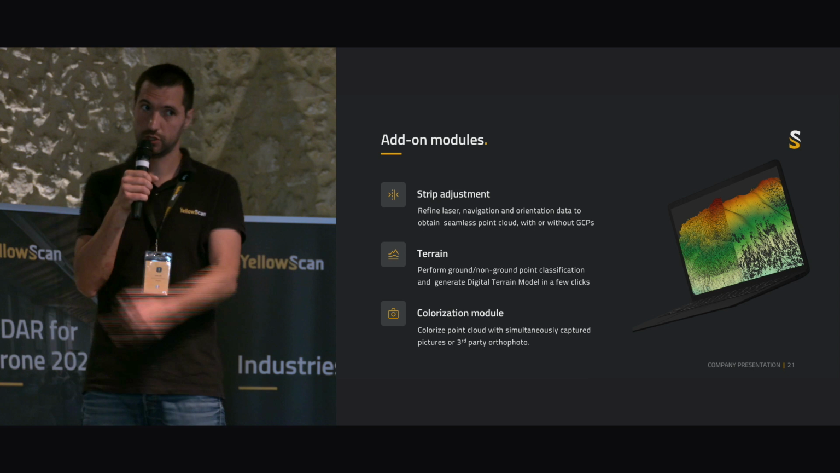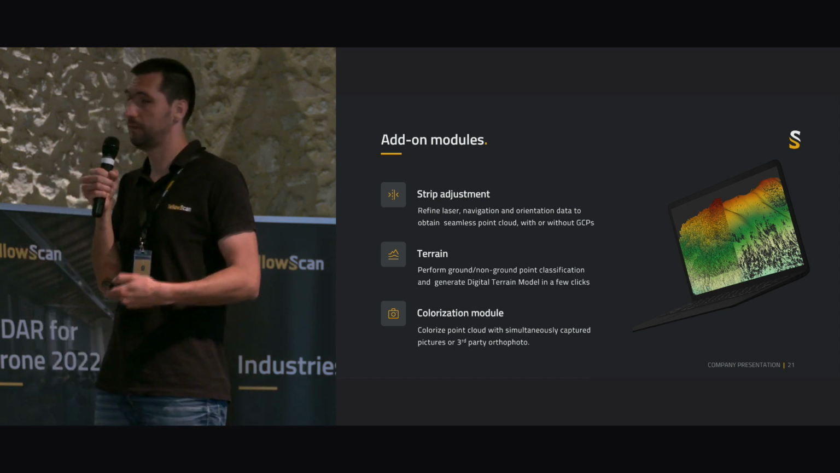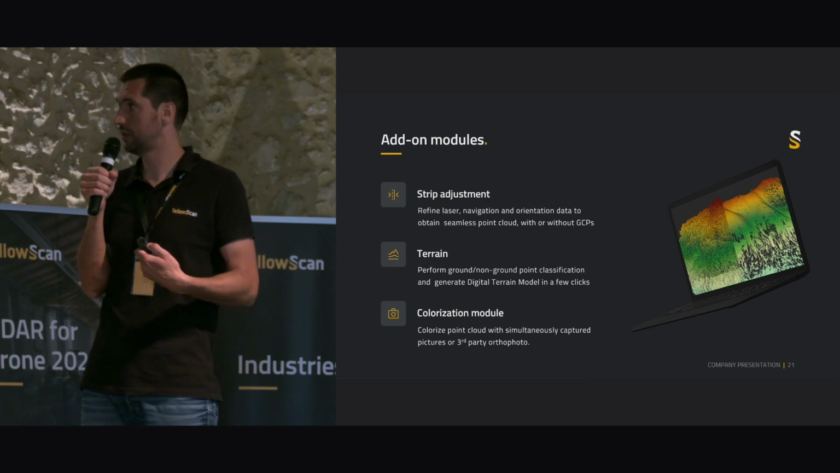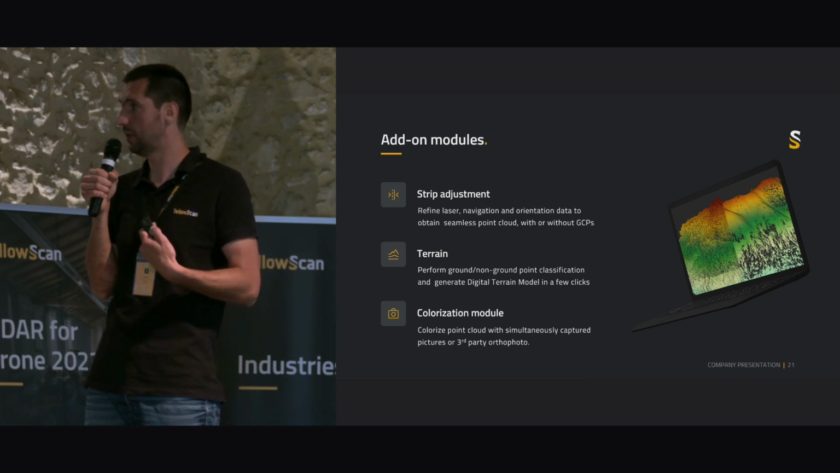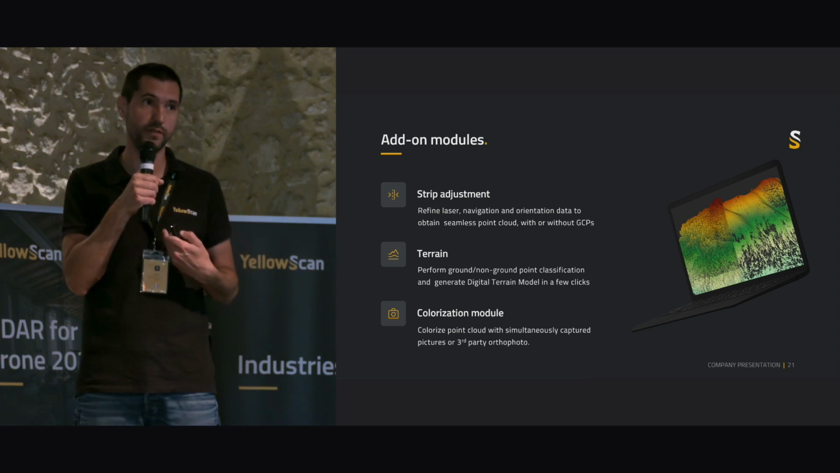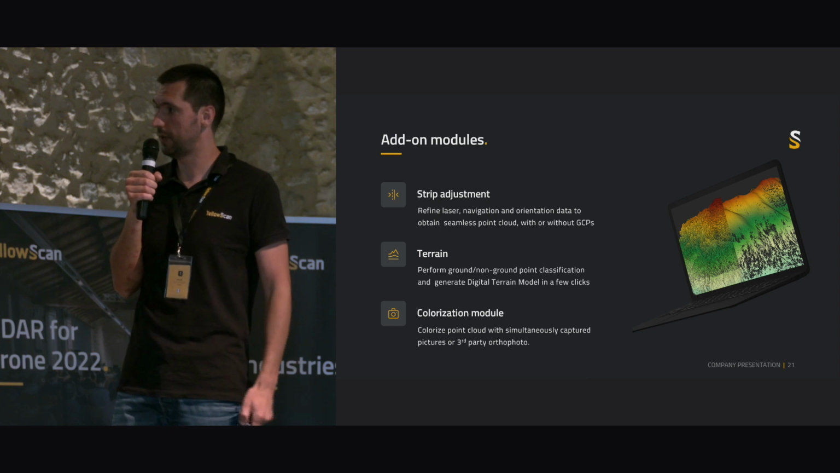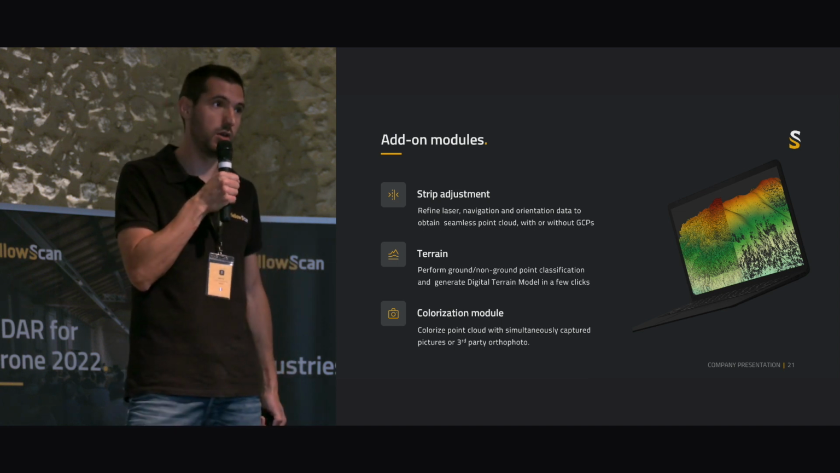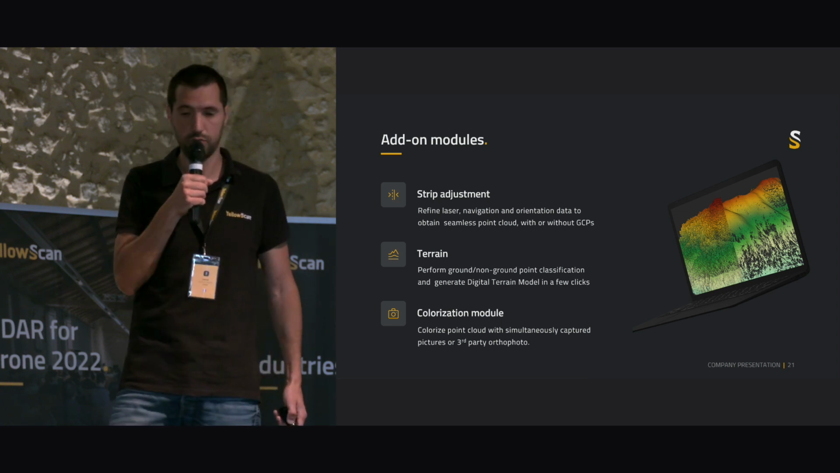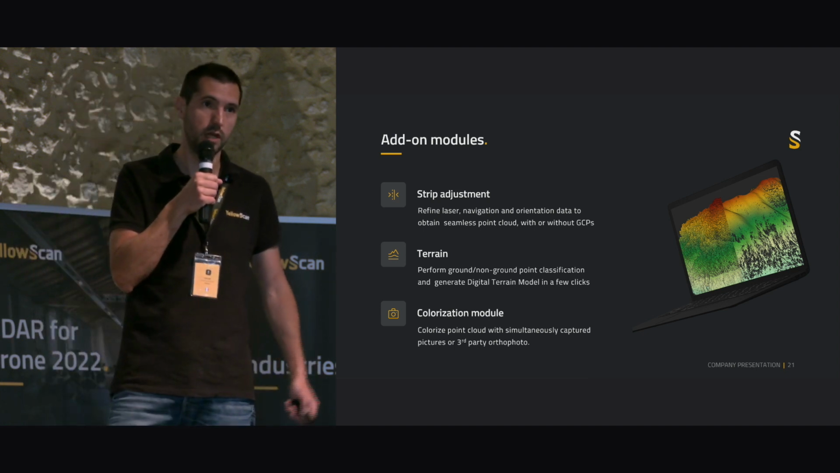So you have strip adjustment, which can be called line matching as well. You are able to increase the accuracy. Terrain is helping remove vegetation. That's the main feature of Terrain. And colorization, of course, allows you to colorize the point cloud from the RGB photo taken with the LiDAR.